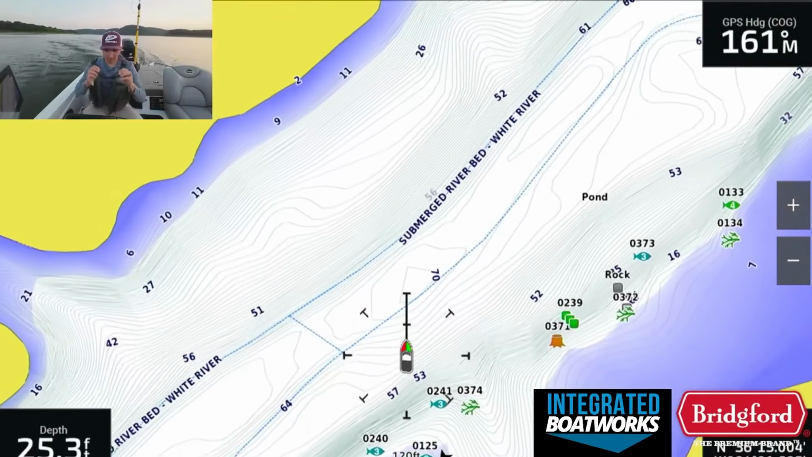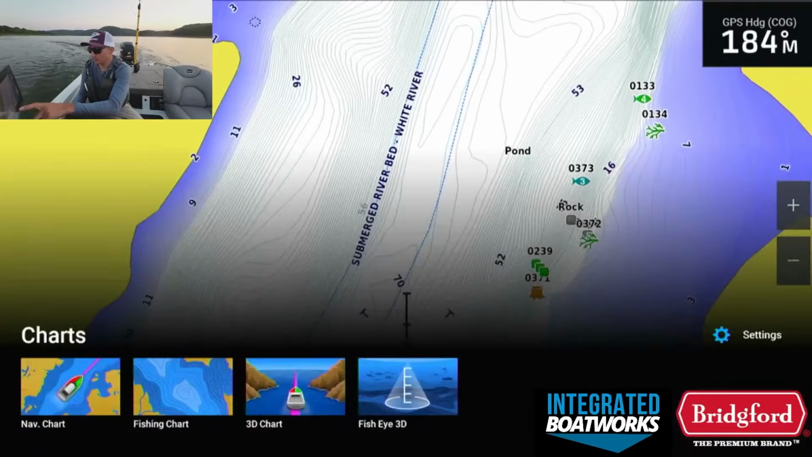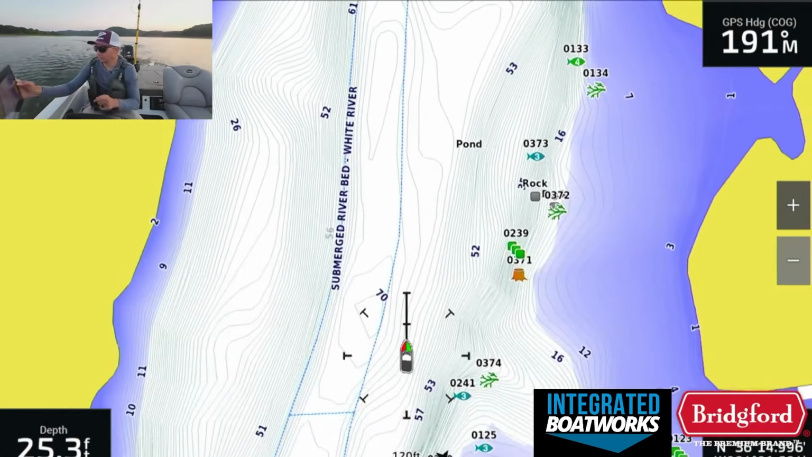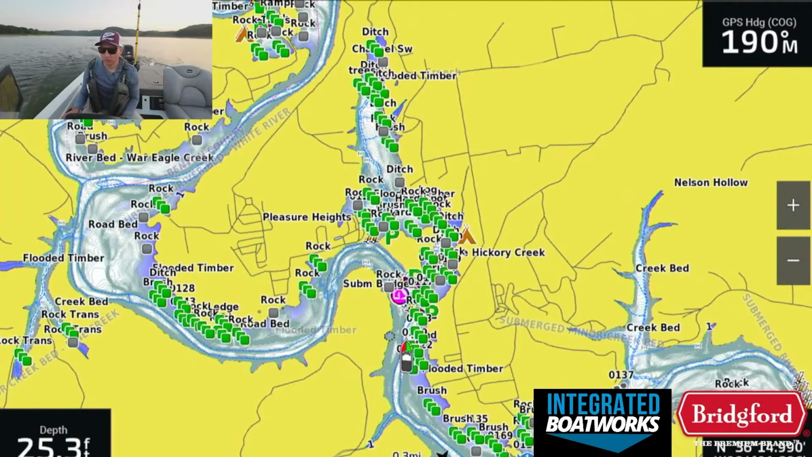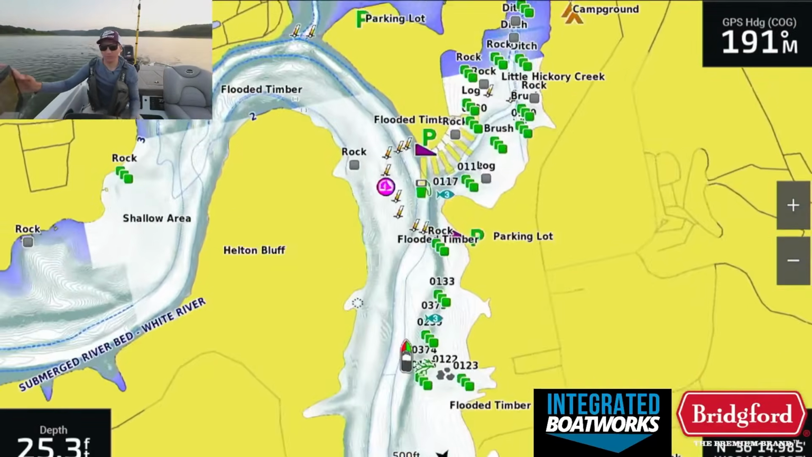Okay, time to make a run up the lake. See if we can go find something that's better than this. I do think this spot is not bad. Like, I wouldn't necessarily say I'm not gonna catch them here or couldn't catch them here. It's just probably a timing thing right now. But anyways, we're gonna keep rolling and try to find something a little bit different.